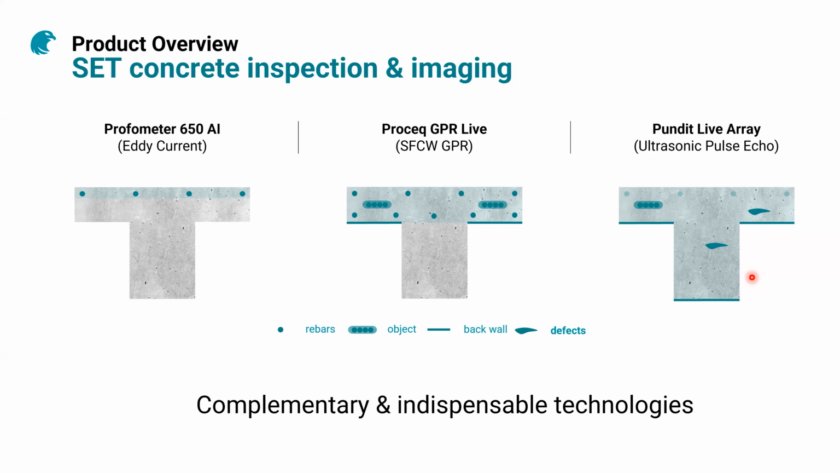But then to complete all those different technologies, you need the ultrasound at the end if you want to detect defects like honeycombs, hidden cracks where there is air. The ultrasound is really perfect here because 100% the wave will bounce back on the air, similarly to GPR for the metal. And here you go up to 2 meters for that. So that's really unmatched if you want to go further in terms of back wall and thickness. So you see here, there is no other way. You need all those three technologies that we already propose in our portfolio: Performeter family, Proceq GPR, and Pundit Live Array.